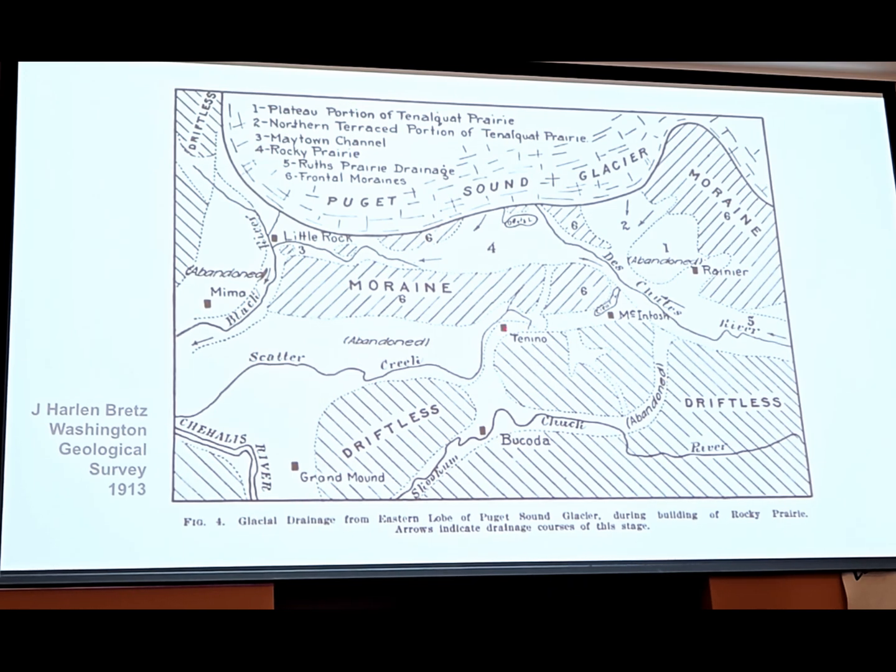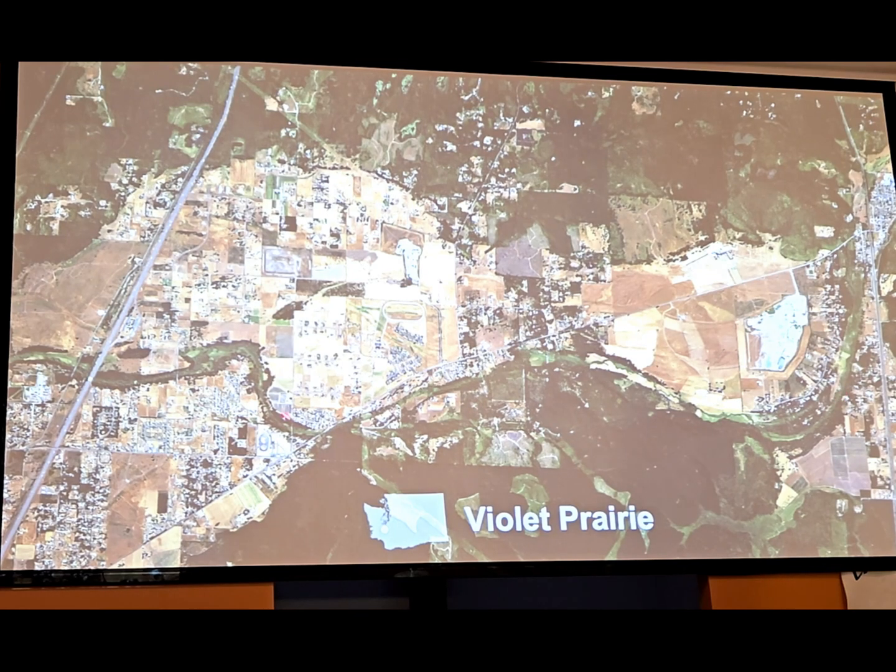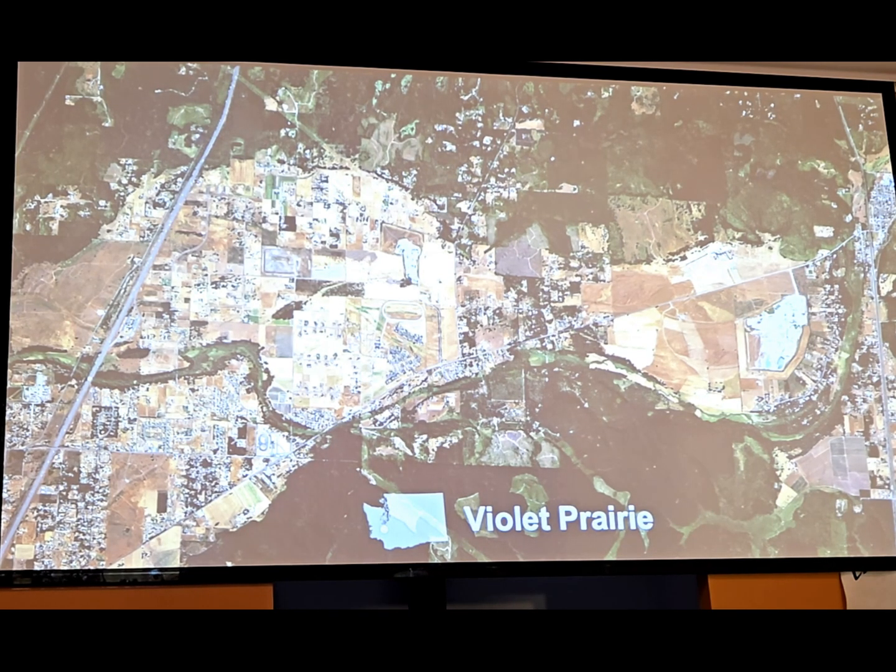I just want to point out really quick here, Scatter Creek. The next image is going to have Scatter Creek in it. And this is Scatter Creek flowing through Violet Prairie. This is Interstate 5 right here. Scatter Creek's a really tiny little creek that flows through there, not very big.